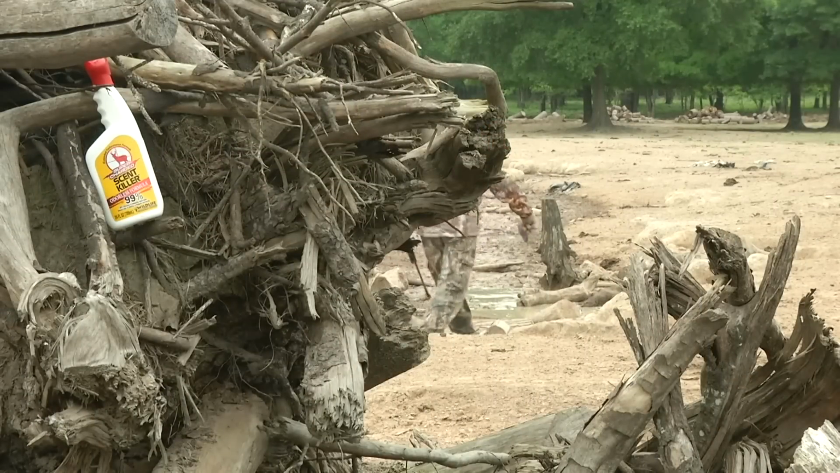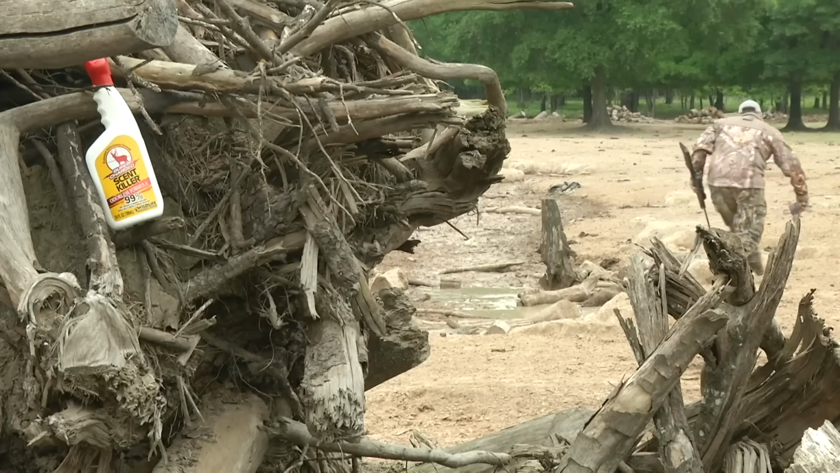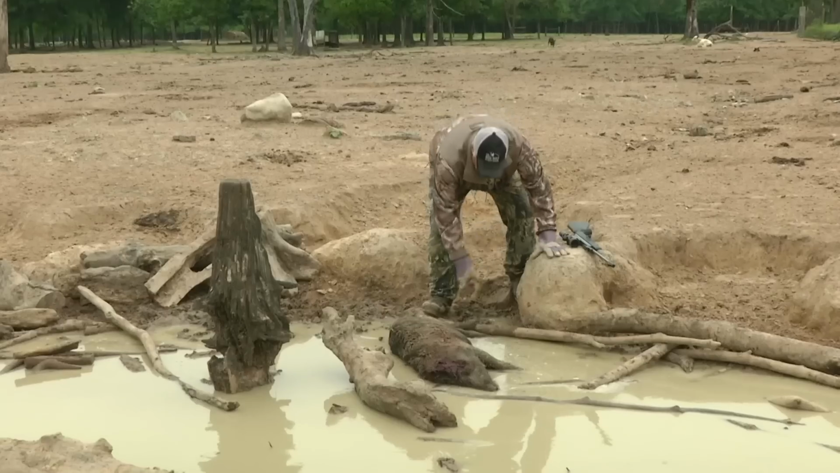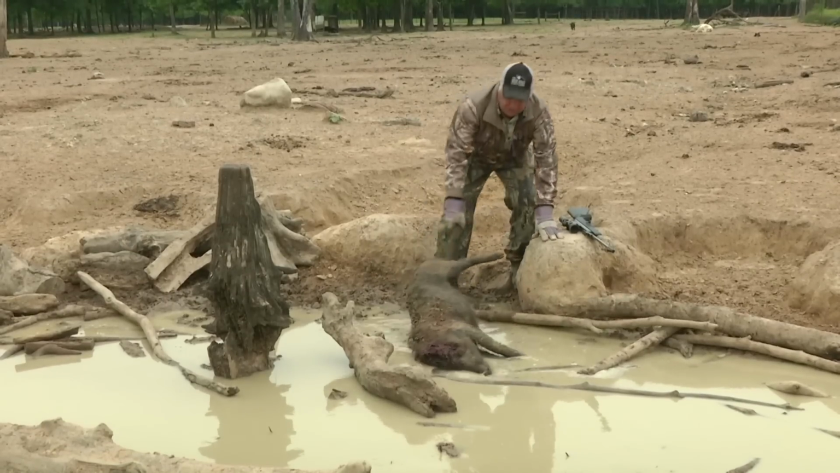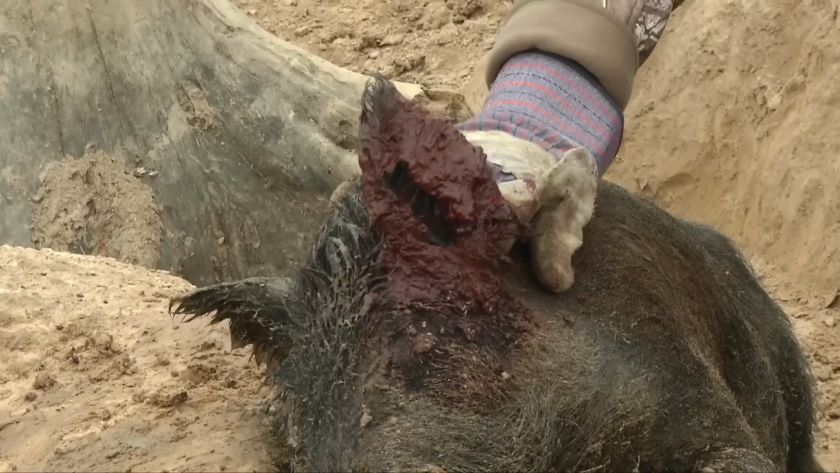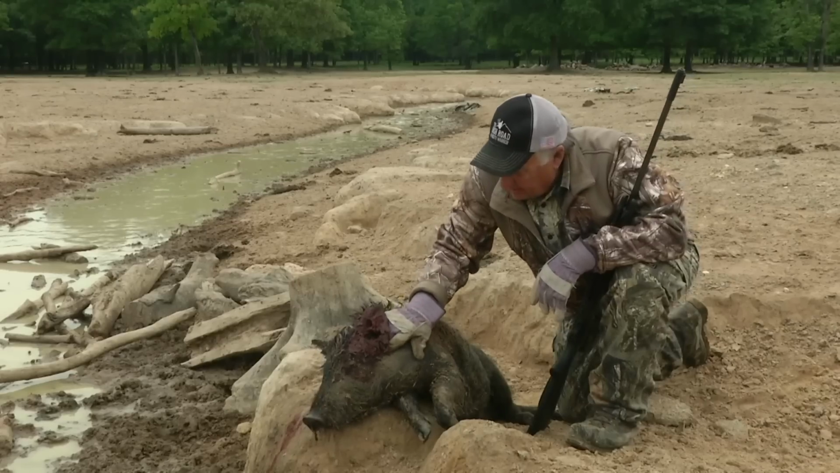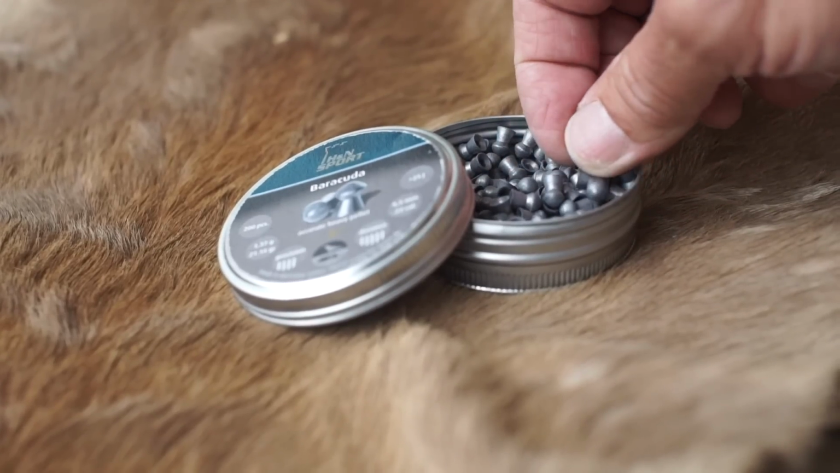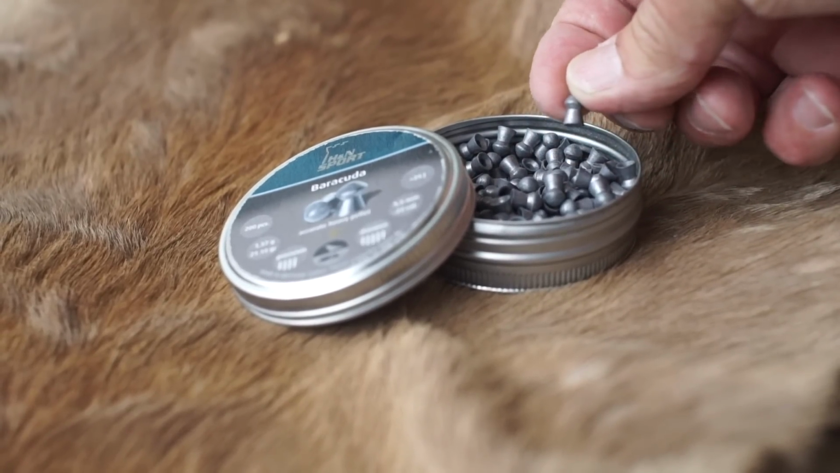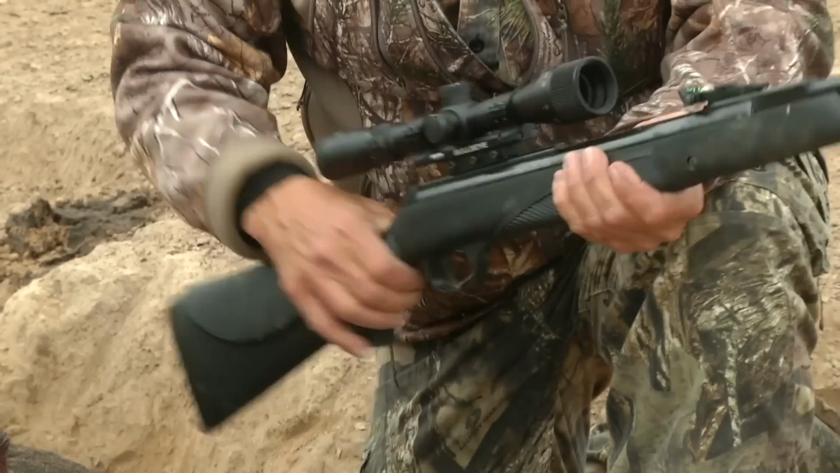Oh man, look at that. That dude right there has got a little red spot coming out of his ear. You talk about a nasty spot to kill a pig. That right there is where you're supposed to shoot them. Can you believe that? That is a .22 caliber Barracuda pellet right there. A real nice specimen to take with a Diana